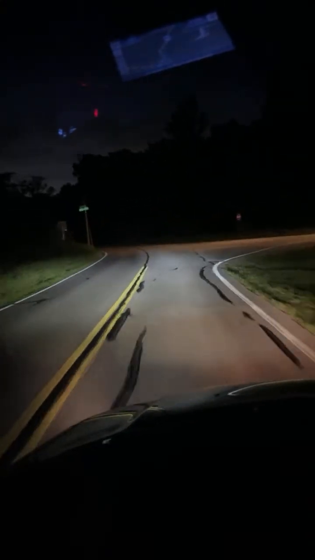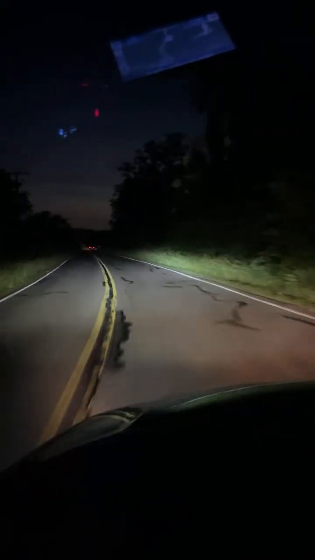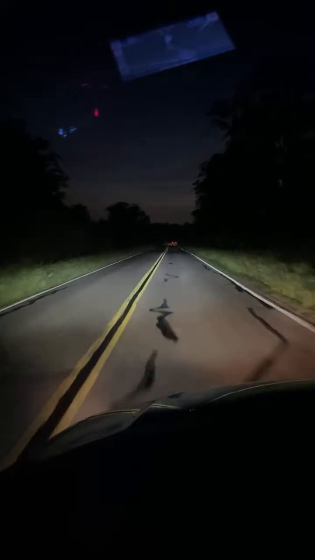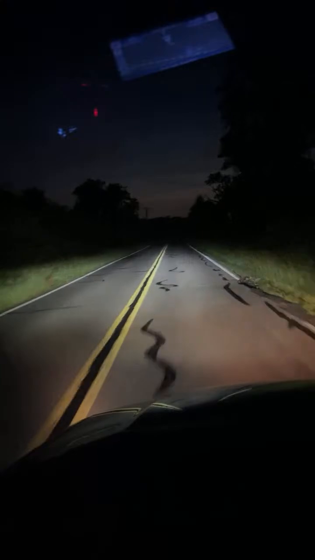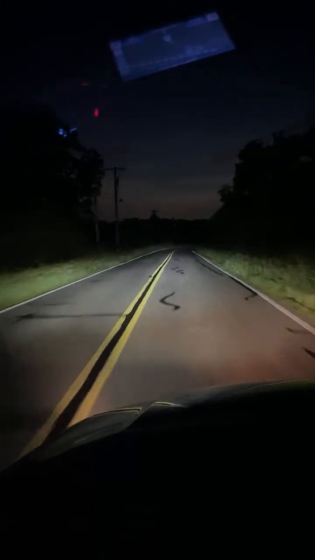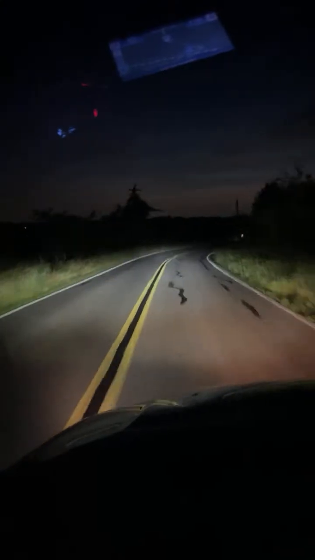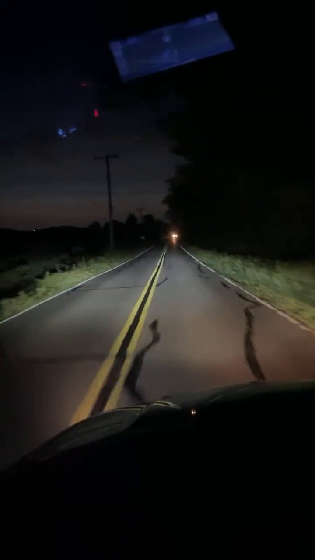I was trying to take a picture, but someone was telling me to shut the window.